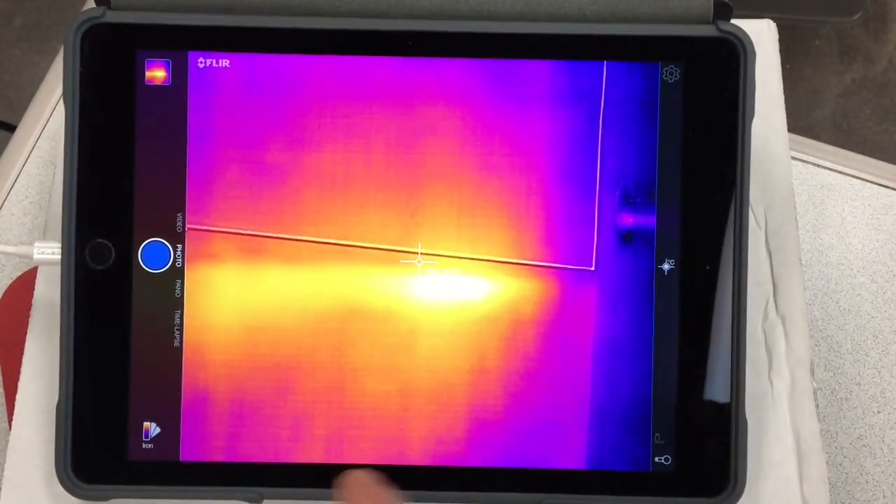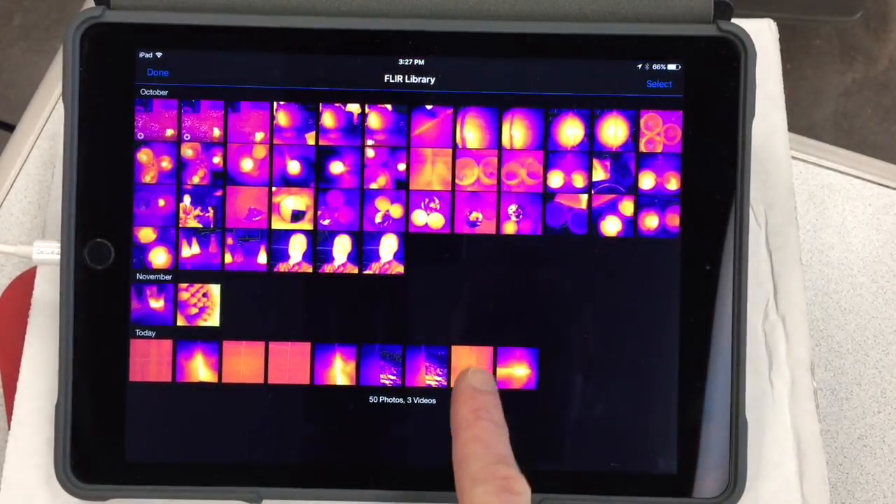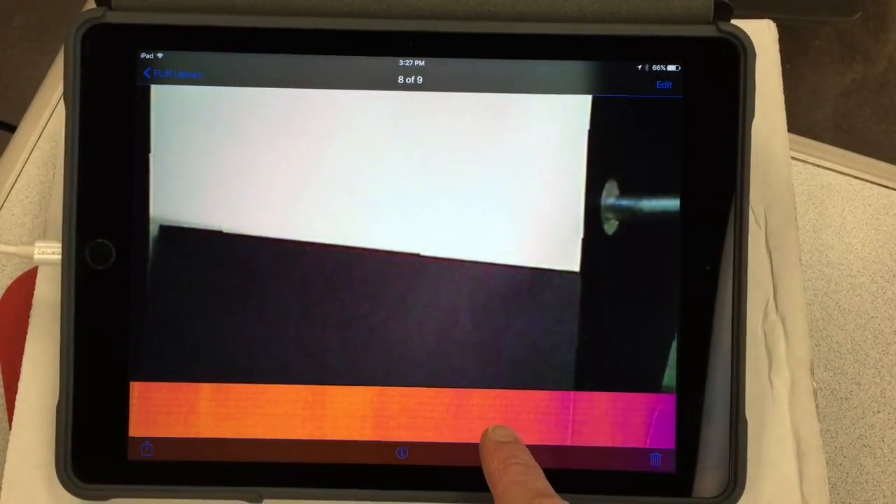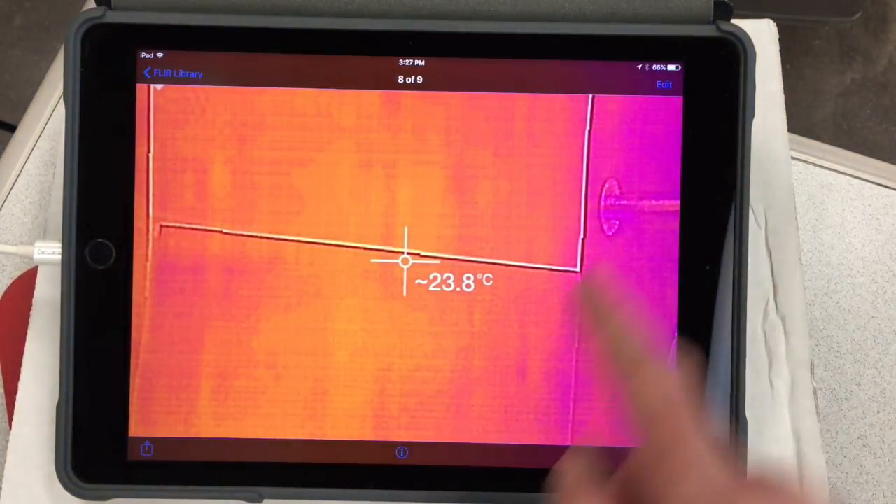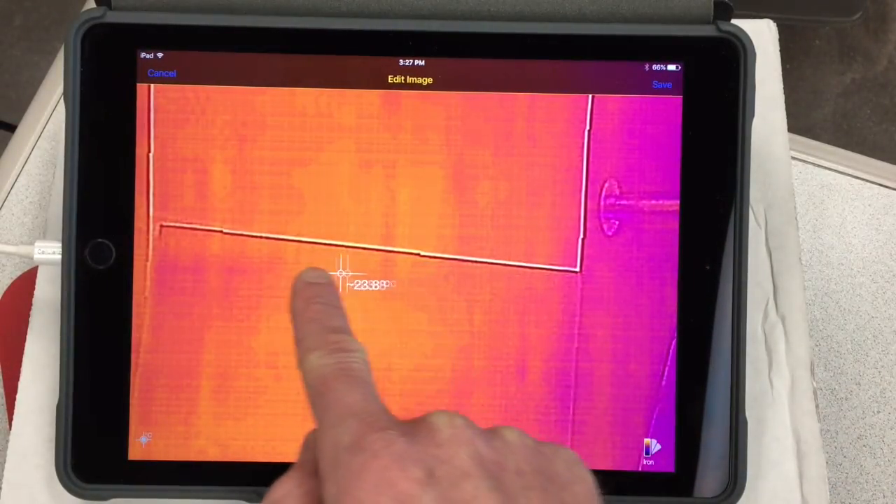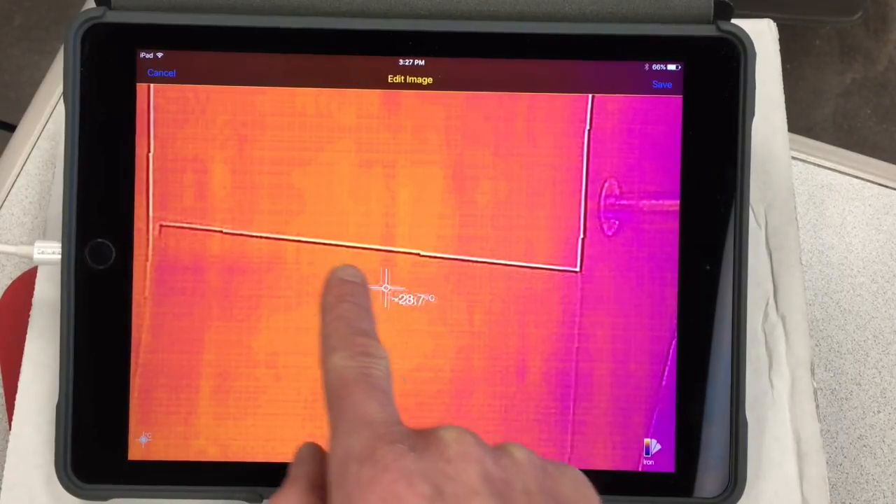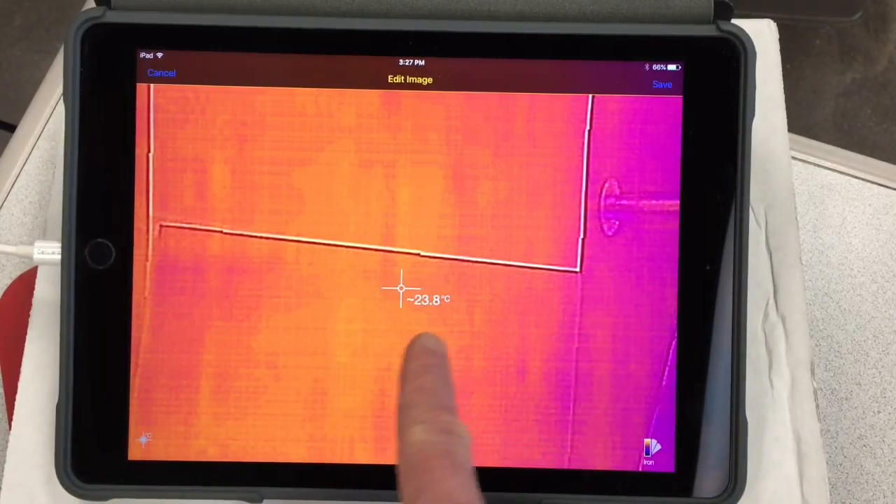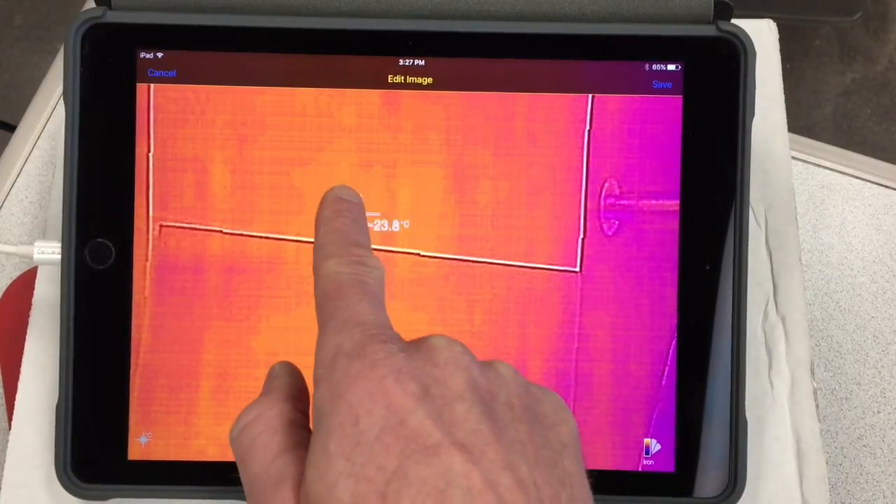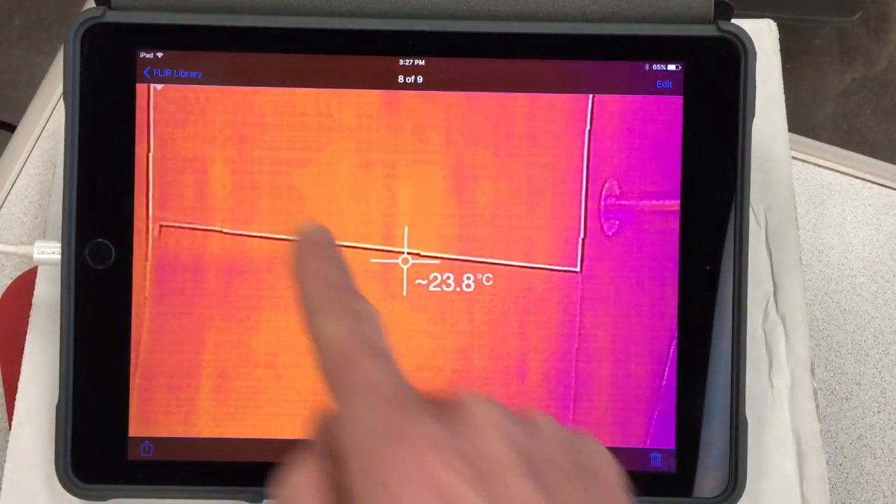Alright, to get the data for your write-up, go ahead and access the images that you just took. So here's the before. You can scroll down and see which paper was which. You can select the edit button. Alright, and you can move this temperature cursor around and write down what you believe to be a good representative of the starting temperature. I would write 23.8, and they should both be the same. Yeah, 23.8.